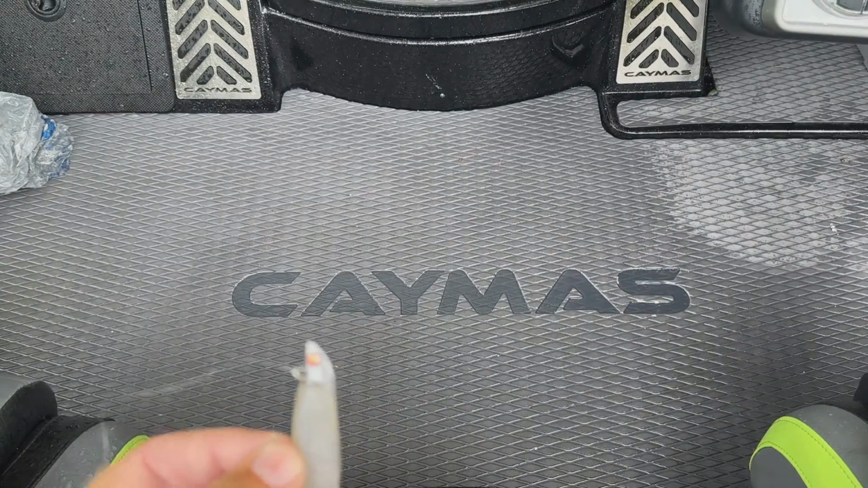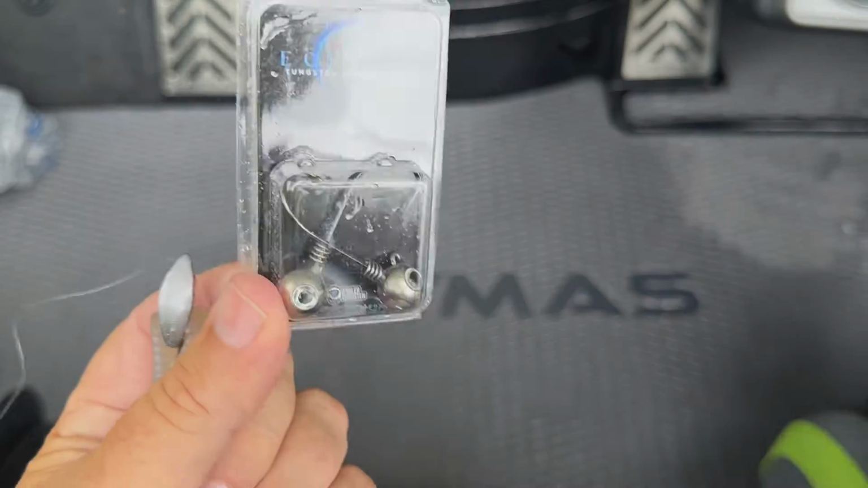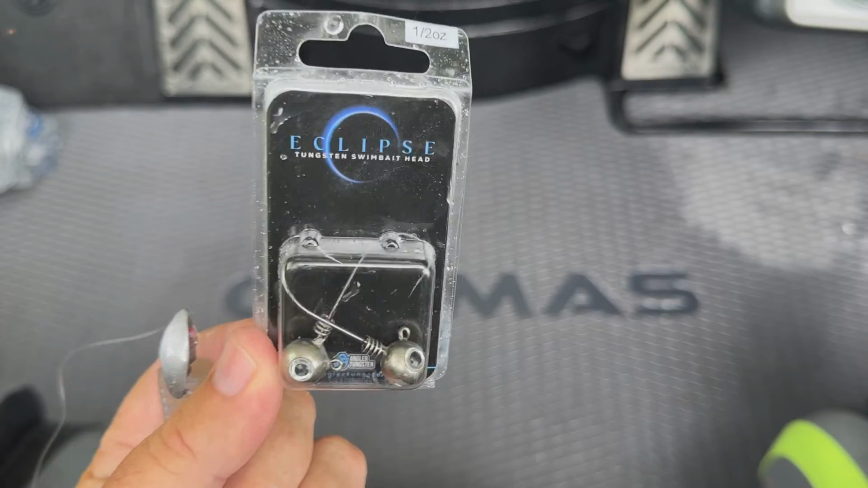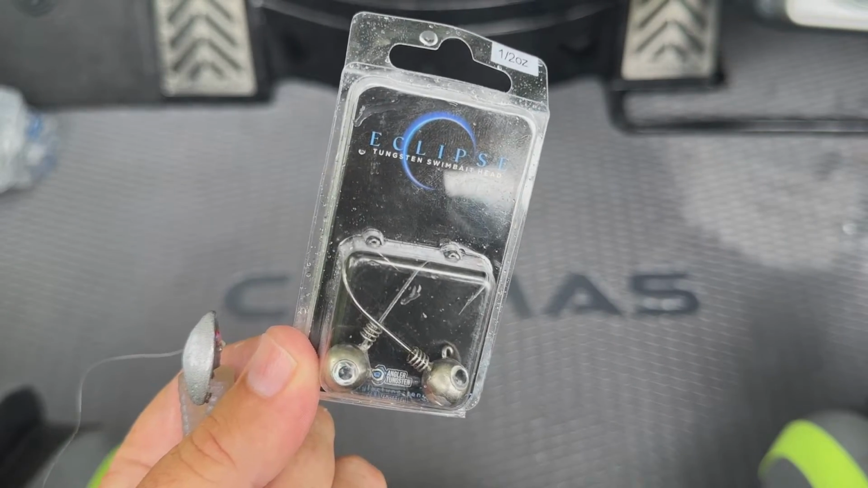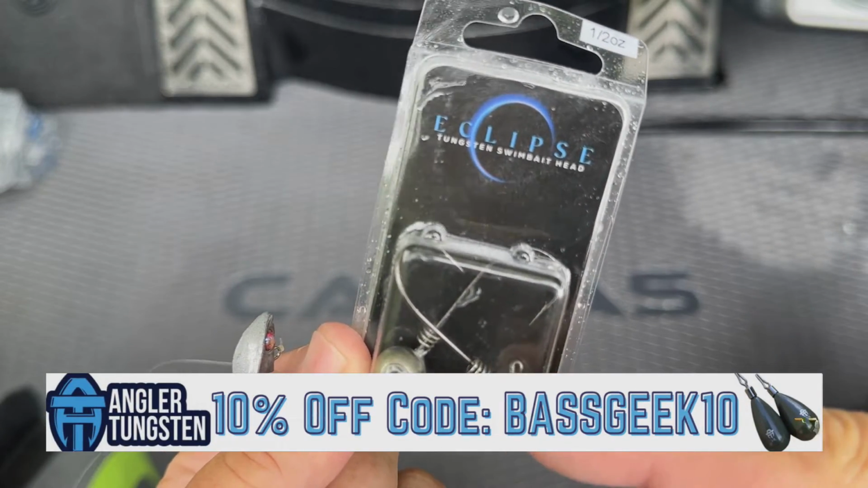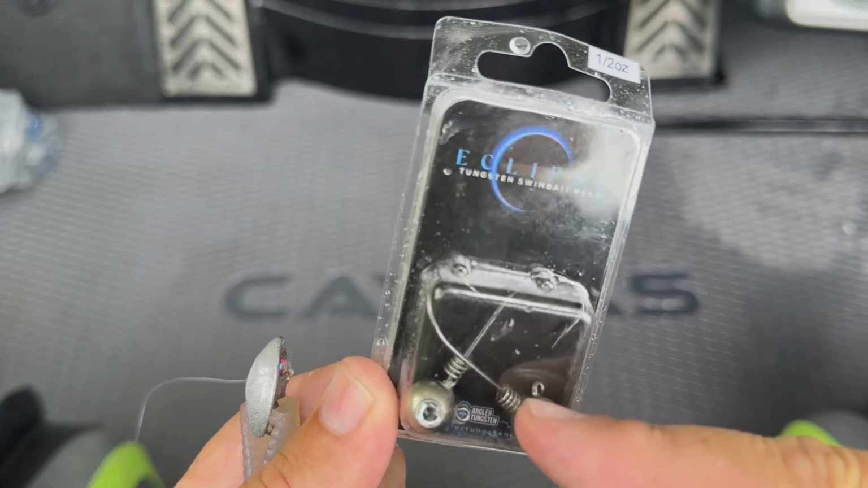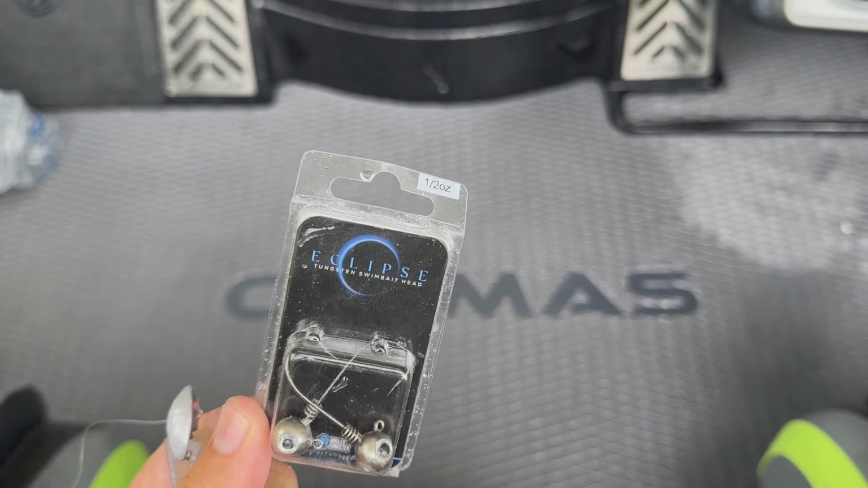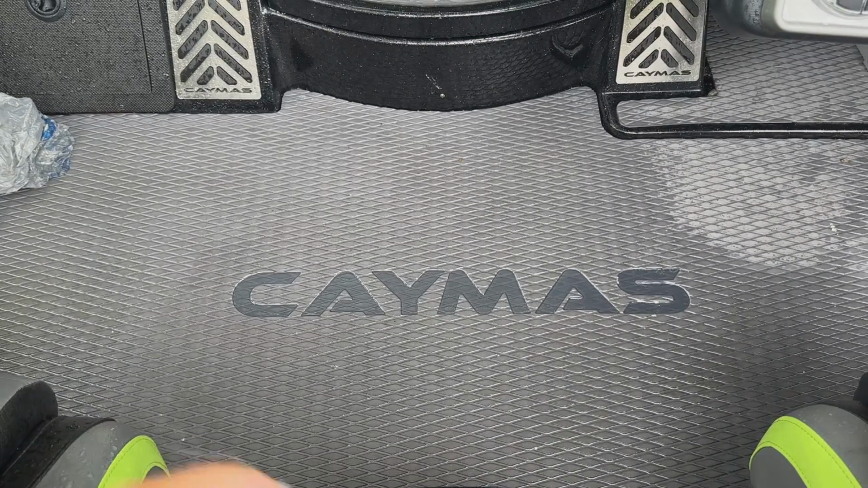But I will be honest with you, nothing shows up better than tungsten. Tungsten just gives you a bright return from the time it hits the water. My go-to is the Eclipse head, again, because of that right there. It will save you baits. That screw lock will save you baits if you do it right. They go up to, I think, maybe a half. After that,